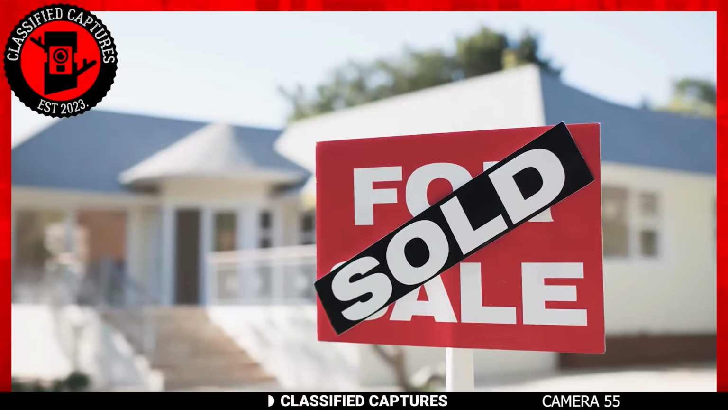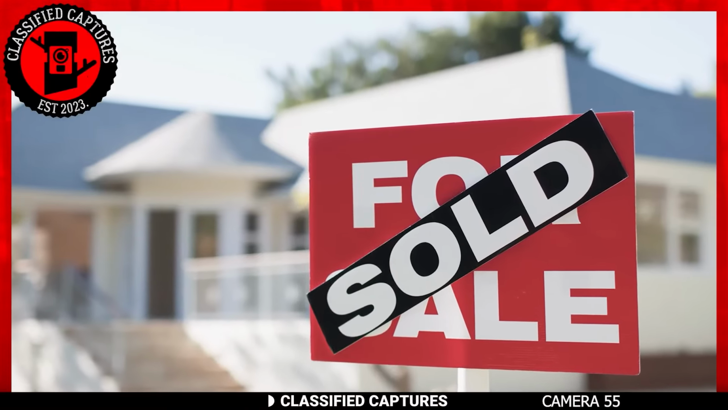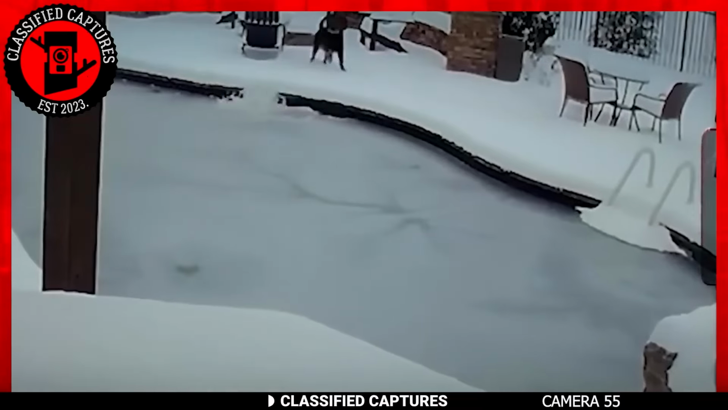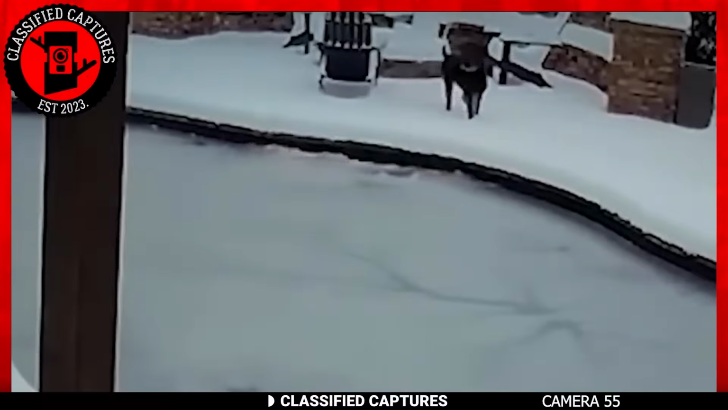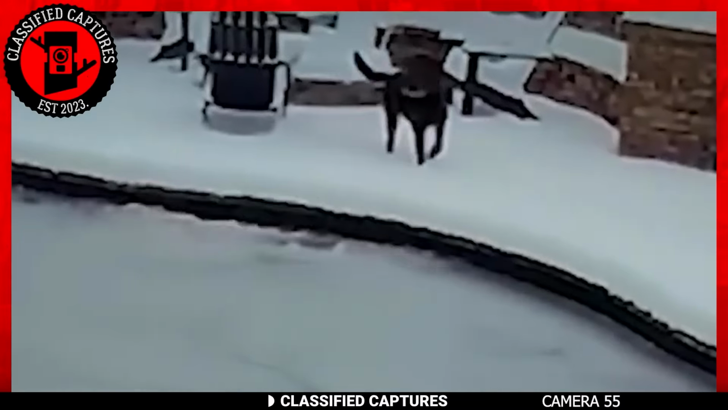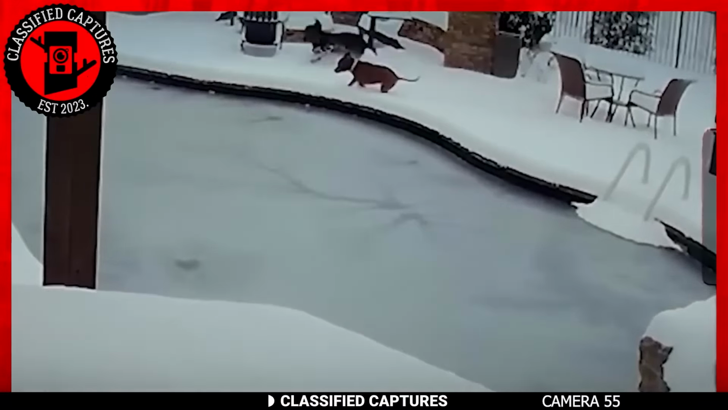When you buy or move into a new property, you should make sure it's both physically and spiritually safe. In this next footage, you'll see a dog pushed into the pool by an unknown evil and ominous force that has been long haunting the property before this family moved in. No, that's not what happened. I was just teasing. This security cam footage is probably the most heroic thing you will see today.